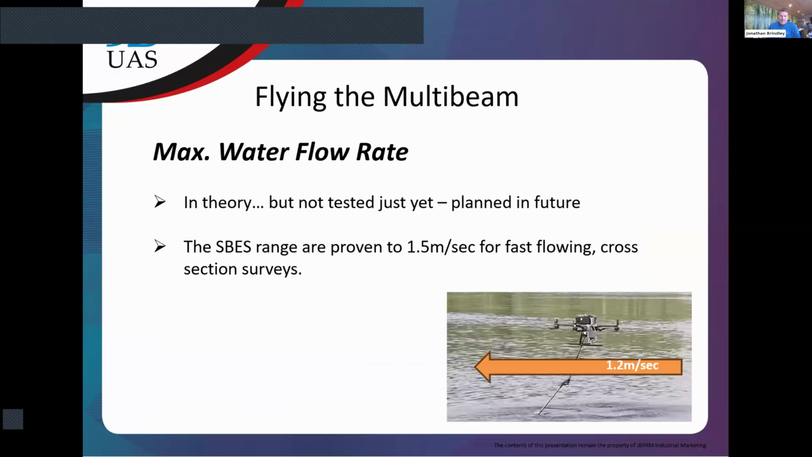But whatever it will be, you'll be flying it upstream. We'll just need to all keep a lookout for the tests that will be done, and then they'll be released soon. In theory, you should be able to fly it upstream in a flowing river. I think your tests, if I'm right, Alexi, have only been around half a meter a second. Is that right?